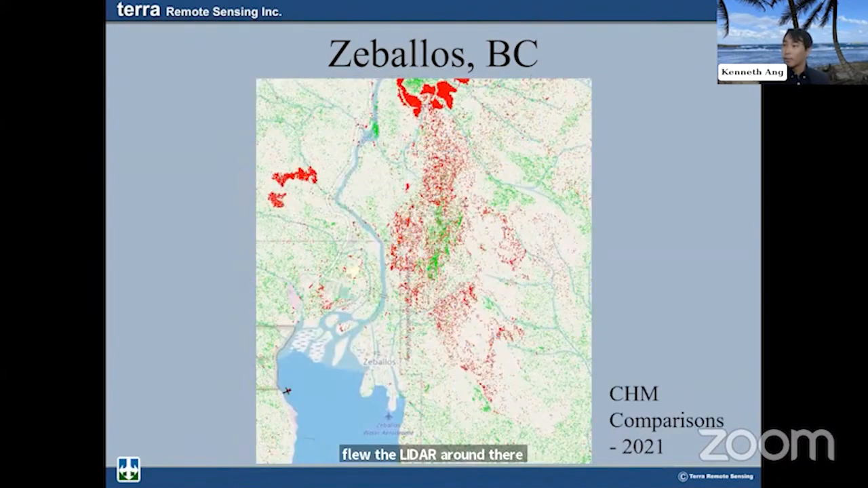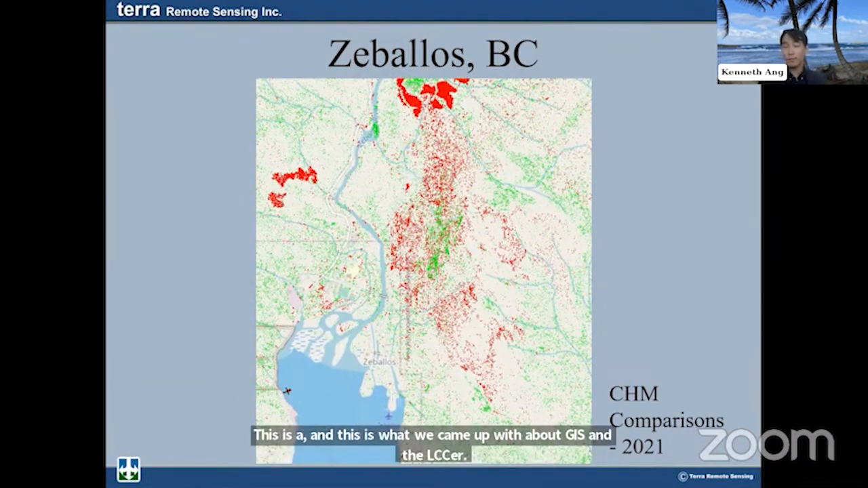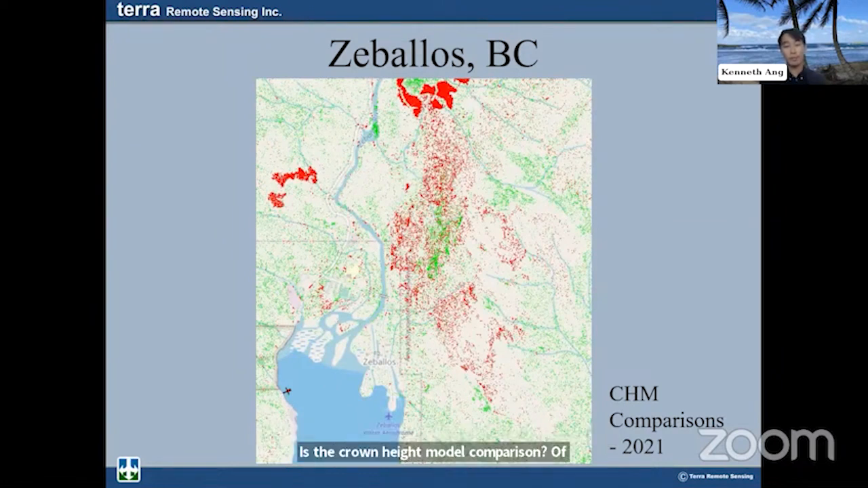And this is what we came out with in our GIS analyses here. It's a crown height model comparison between the two data sets. So we took the DSM from 2021 and 2015 and compared them, to analyze, quantify and detect how much vegetation was lost, basically. Through that, we can start to see where the loss is, and home in on those areas that were lost without actually going onto the field.